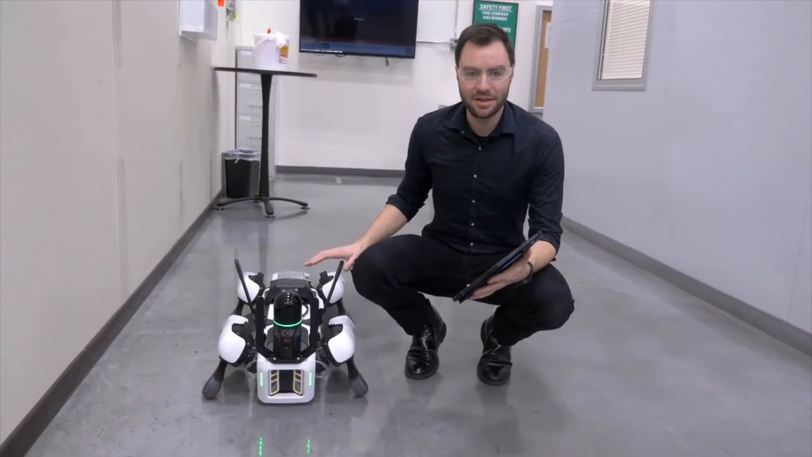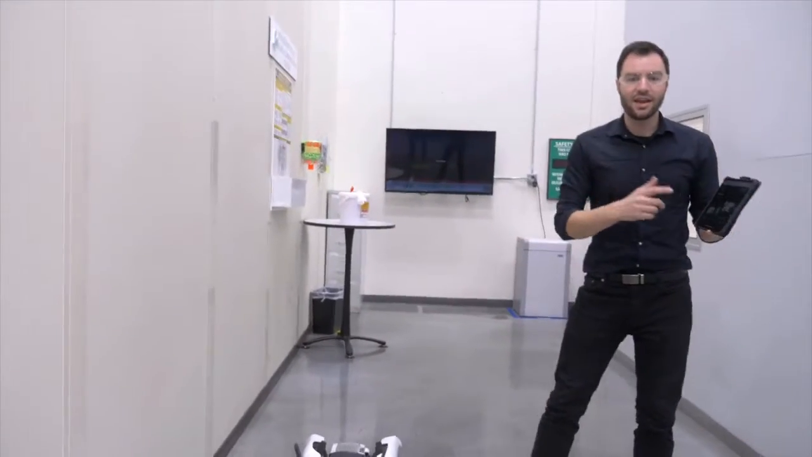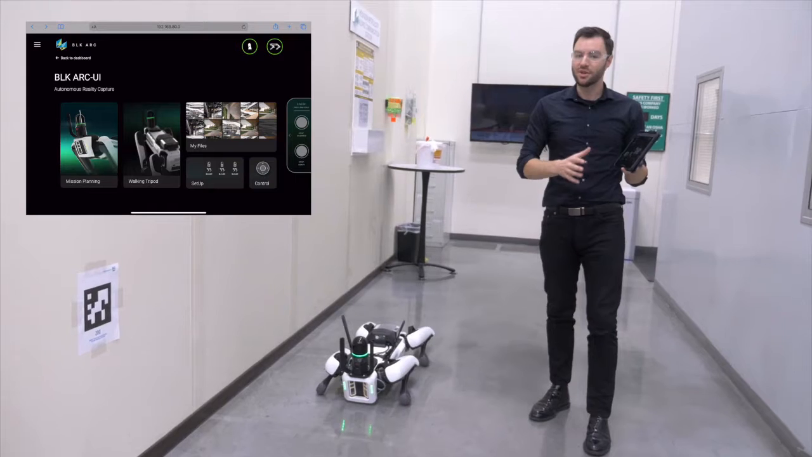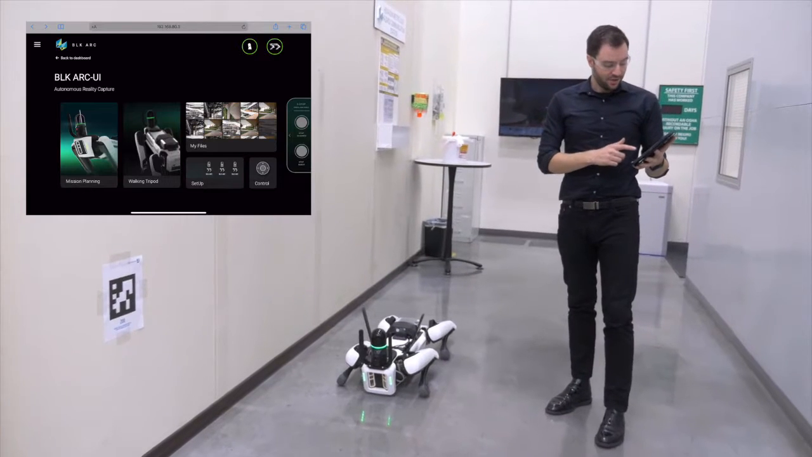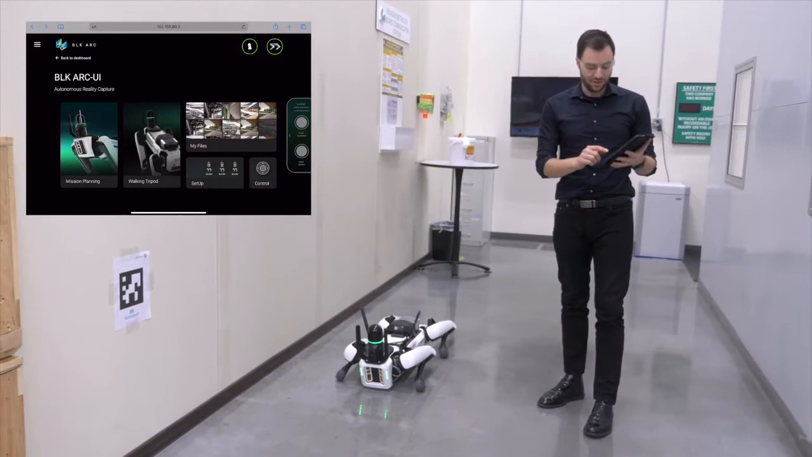All right, so I'm ready to start my initial scan, and I've got the BLK ARC and the Boston Dynamics Spot Dog here. And I'm controlling everything using the BLK ARC UI, and this is browser-based, so I can have this on my iPad like I do here, or my computer, or even a phone. So you can see I have a couple options here. I need to do my initial scan, so I need to do manual control.